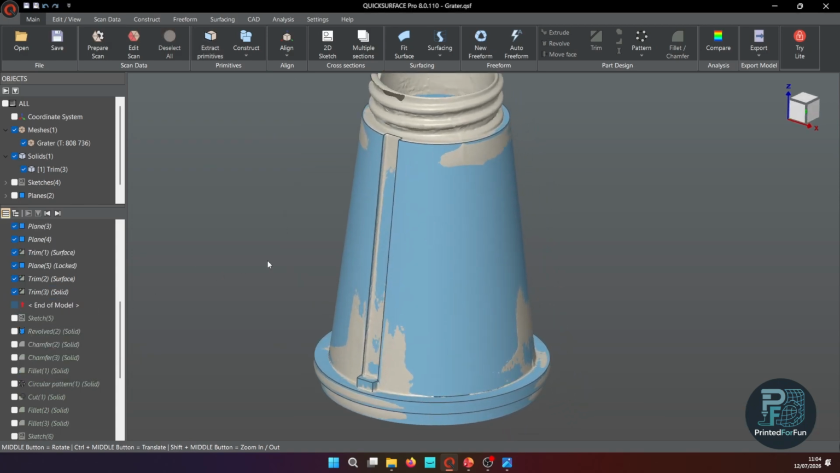And it may be a bit harder if you later take the reverse engineered step model and want to continue in traditional CAD software. It will make things just a bit harder for yourself.